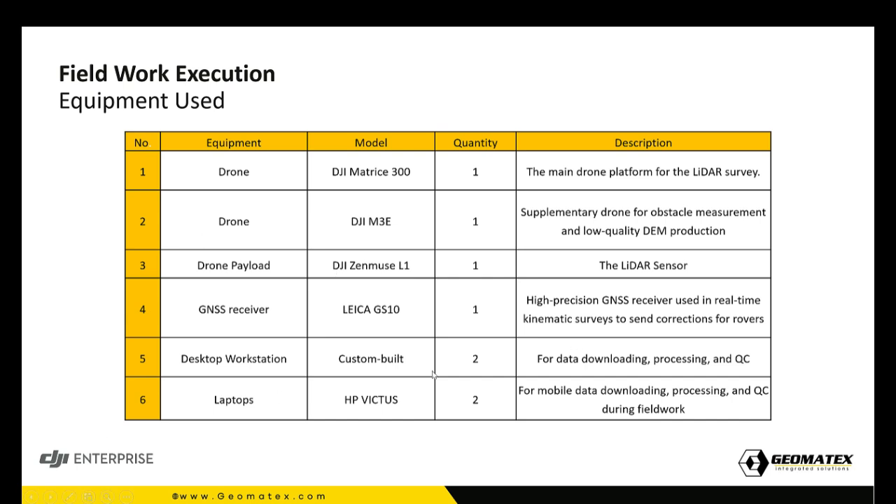Also, we used Leica GNSS receivers because we didn't use RTK. We used post-processing kinematic because we use the trajectory coming from the L1 to be post-processed with the RINEX data coming from the Leica GS10. And also, we had a couple of custom-built desktop workstations, and in the field we have HP Victus.